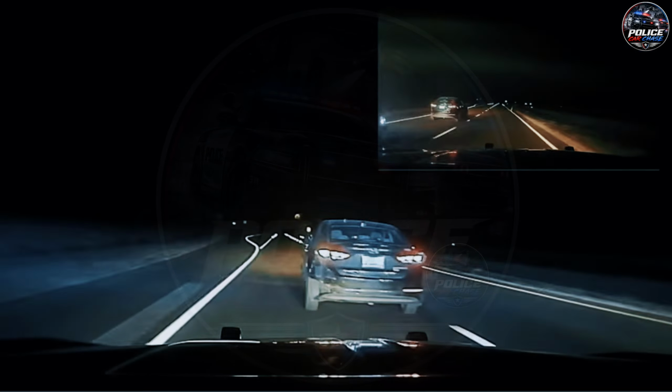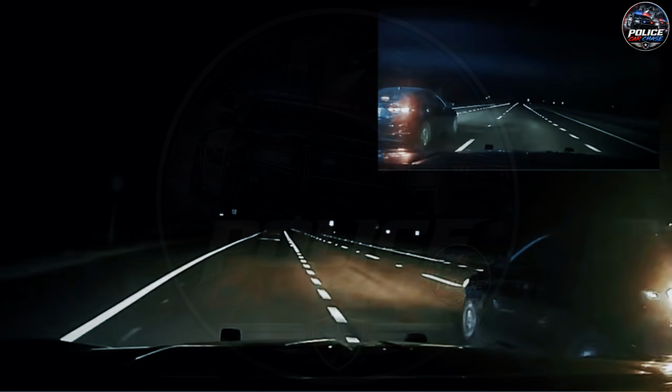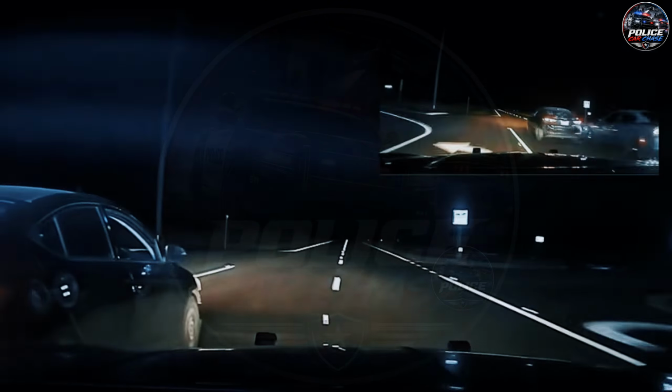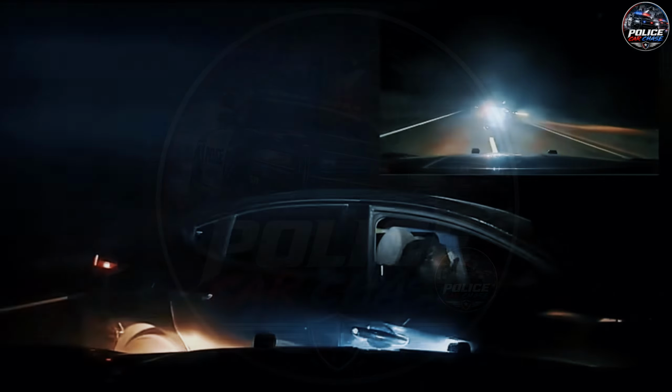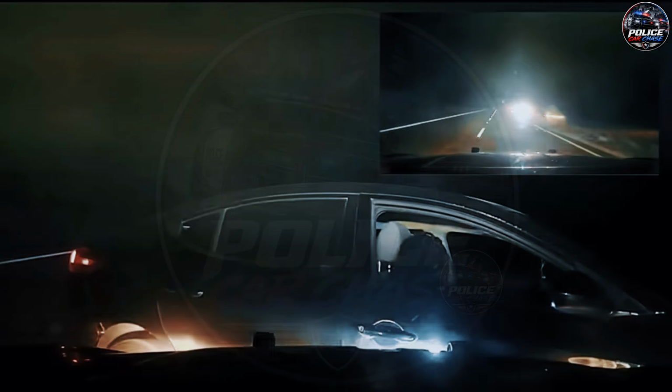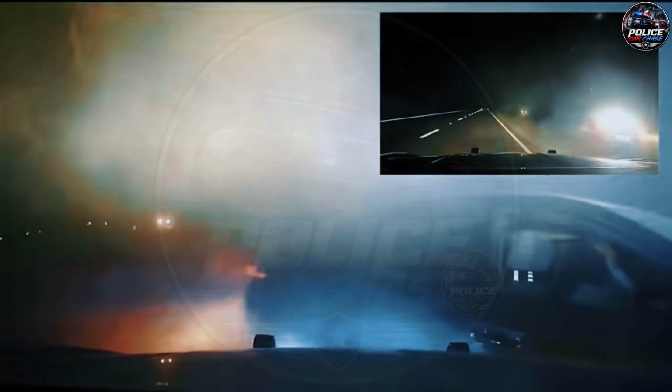As the suspect's Hyundai Elantra was struck during the pursuit, the vehicle nearly lost control, spinning around to face the opposite direction. Despite the close call, the suspect managed to regain control and immediately slammed the accelerator again, showing no fear as officers continued attempting multiple PIT maneuvers to bring the chase to an end.